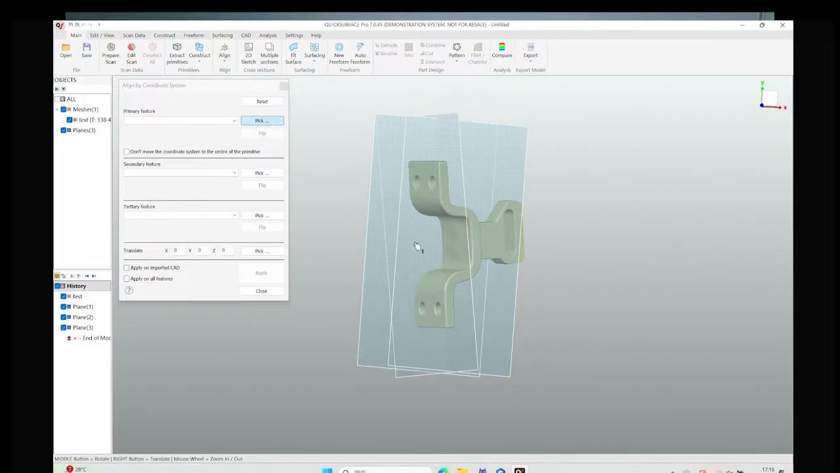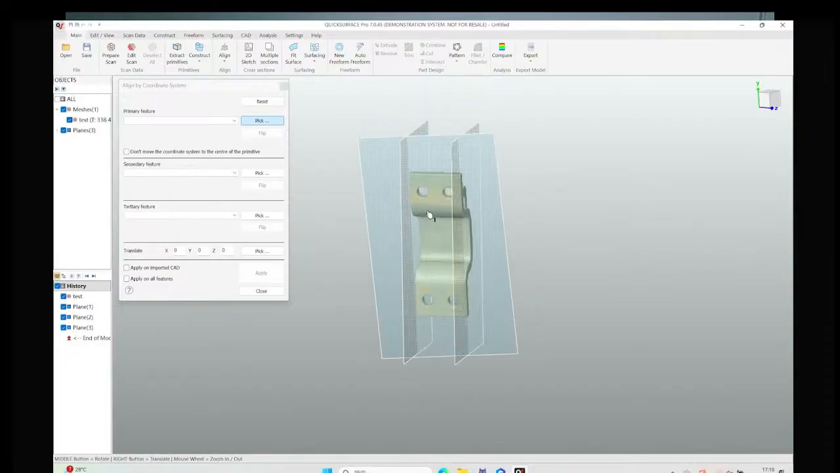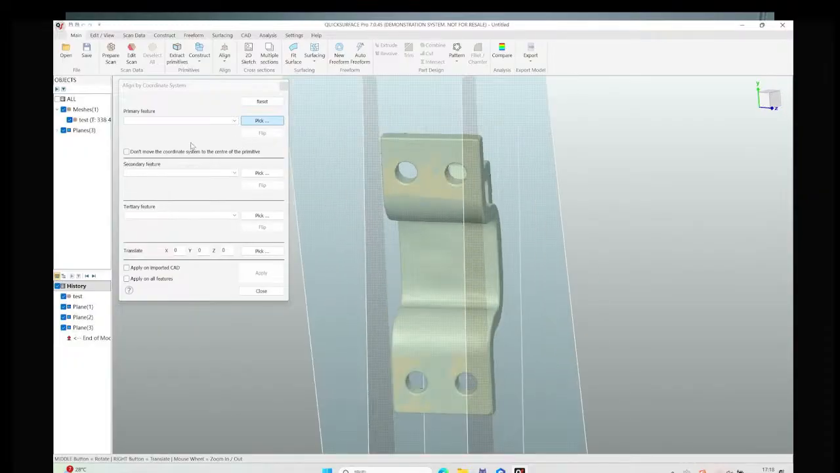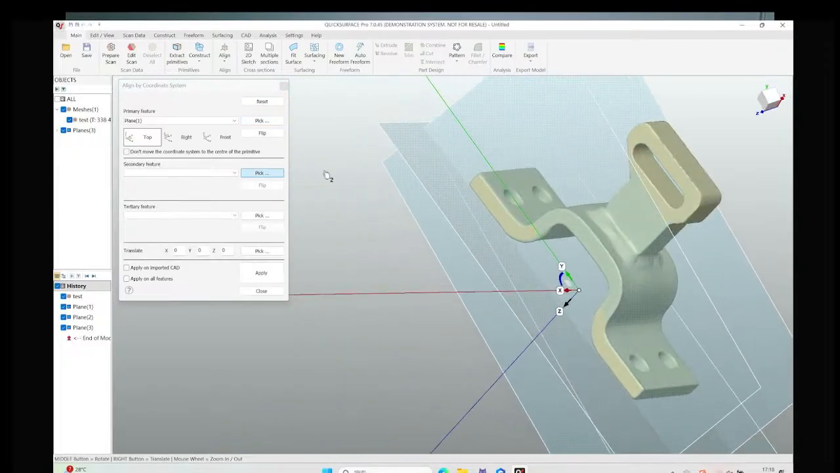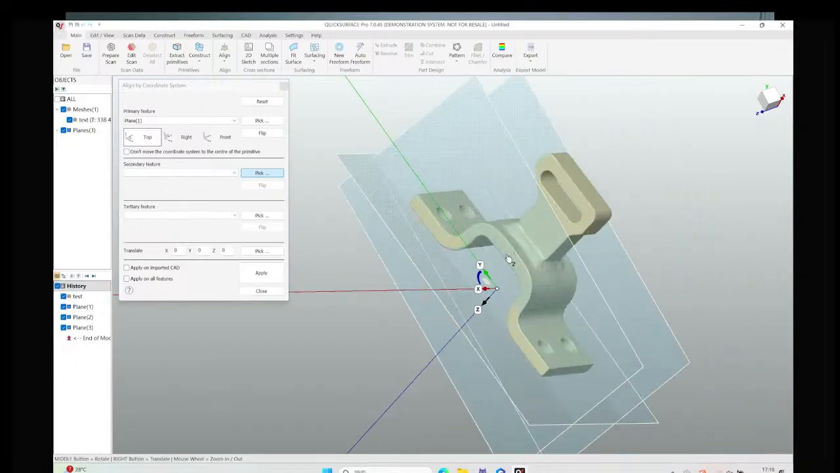You can see the software will prompt you to add some features, which can help the software to calculate the exact position of this coordinate. So the primary feature: we need to select the base, which will be the most important feature of this industrial part. So just find the fitting plane that we just created. Then you can see the coordinate is created at the same time.